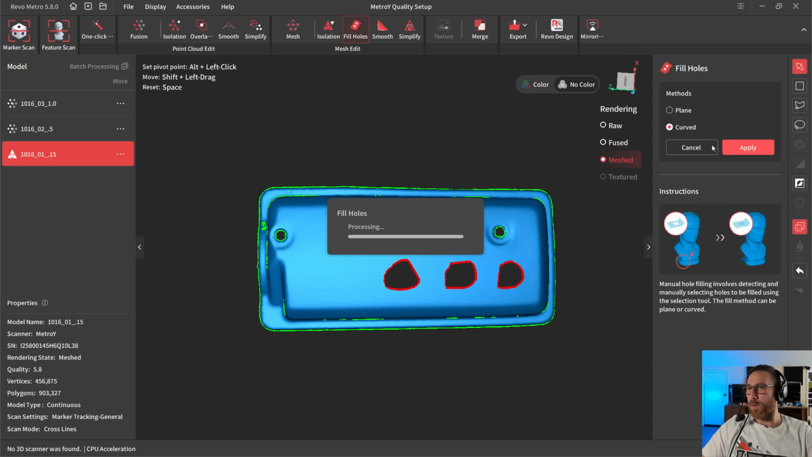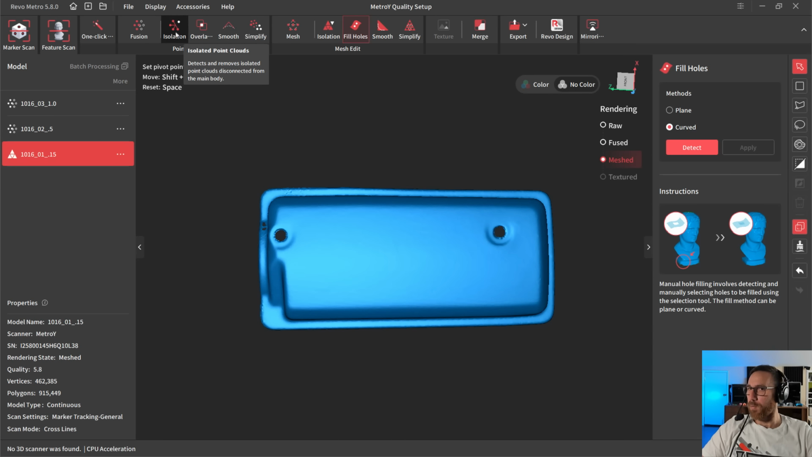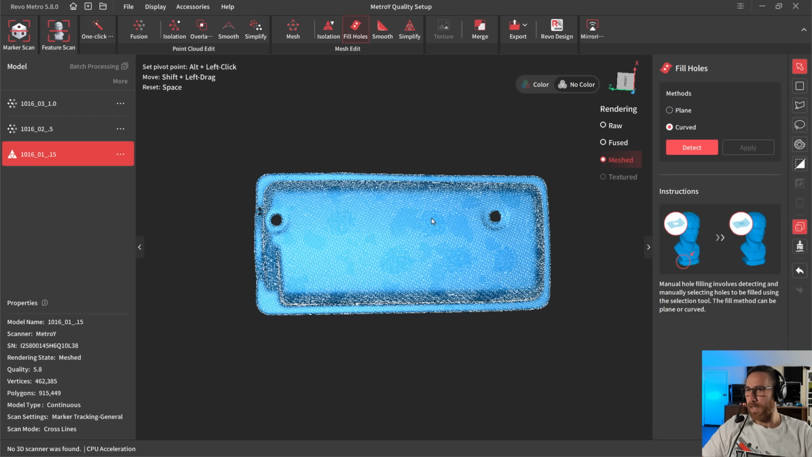And when I say in order, what I mean is the way the tools are laid out left to right, with the exception of merge. Merge I generally do at the point level and then rerun through isolation and overlap detection and smoothing if we need to. But once we've gone through this, again, filling holes and isolation, I'm going to go back and show the wireframe overlay again. Again, where the holes are, the density of the mesh is different.